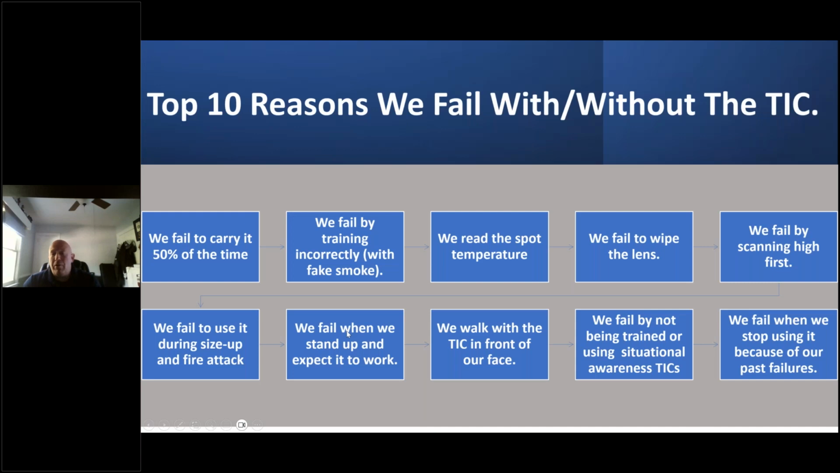But before we're ready to work, I need you to understand something that continues to come up in conversations, trainings and educations. If you don't have training and education on these devices, you're basically holding an overpriced flashlight and you're going to have problems. And here's why. We see this consistently across the United States, Canada, Germany, wherever we go. Number one, if you don't carry the device, you can't use it, and you can't be efficient. 50% of the time, per our survey with Firehouse Magazine, this device is left on the charger on the truck because I don't like it, the batteries stink, whatever.